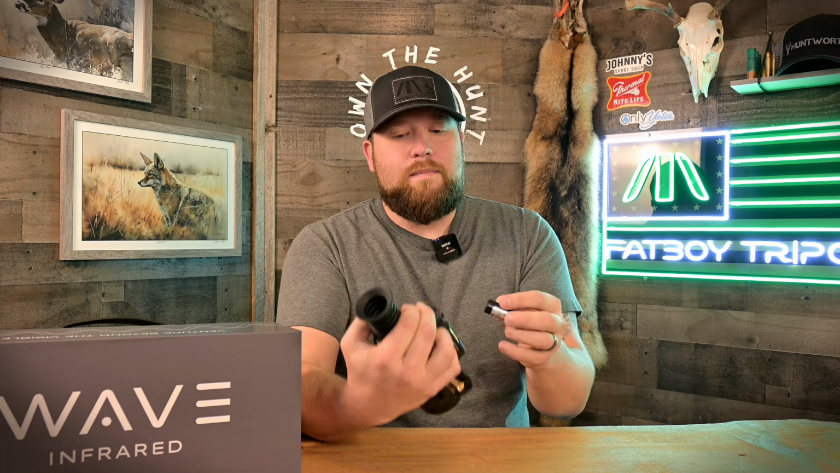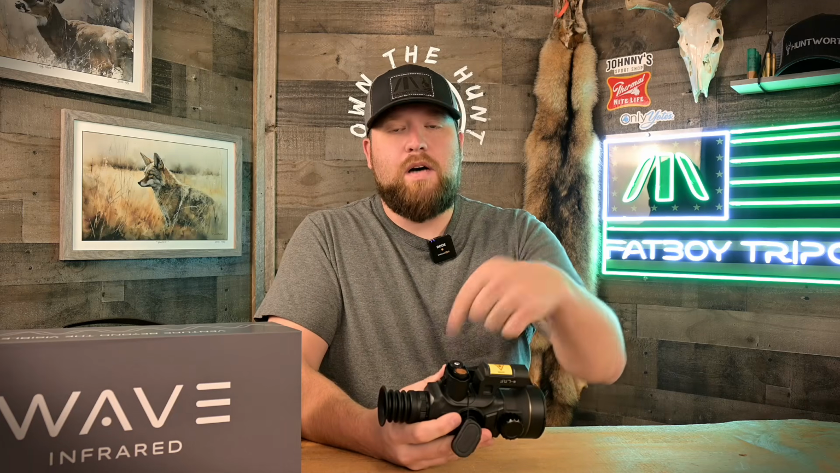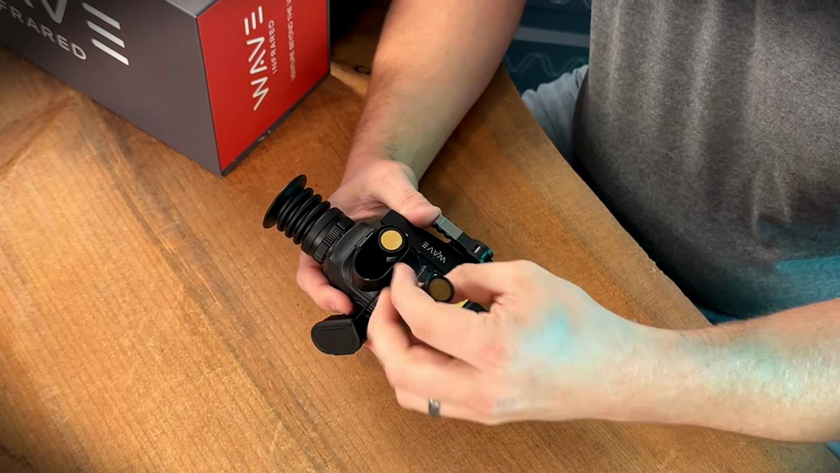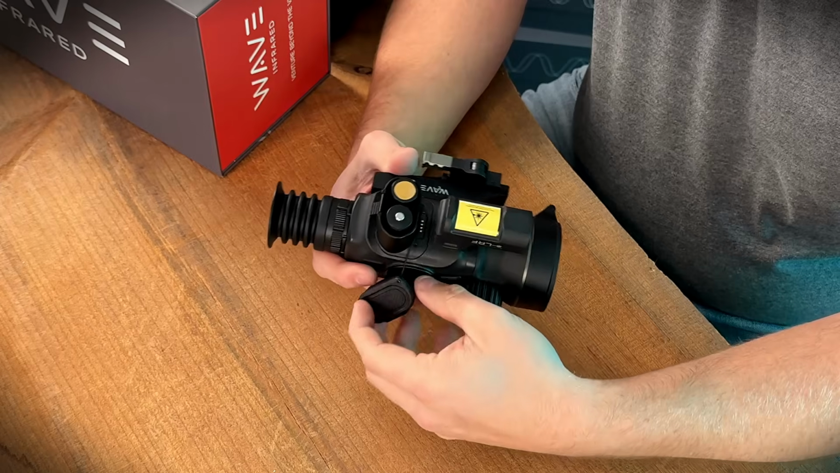They're good quality batteries, and I think that's really important to note because there's a lot of manufacturers out there that don't have your back when it comes to the quality of your 18650s, and they're putting really cheap batteries in these things. They're not protected, so they're catching fire. Pretty big deal. Another thing to note about the battery setup on this guy is that you can put these batteries in any configuration you want, so long as one is positive down, one is negative down, right? So it doesn't matter how you put them in. You could put the negative down in the bottom, you could put the negative down in the top. Doesn't care, it'll figure it out.